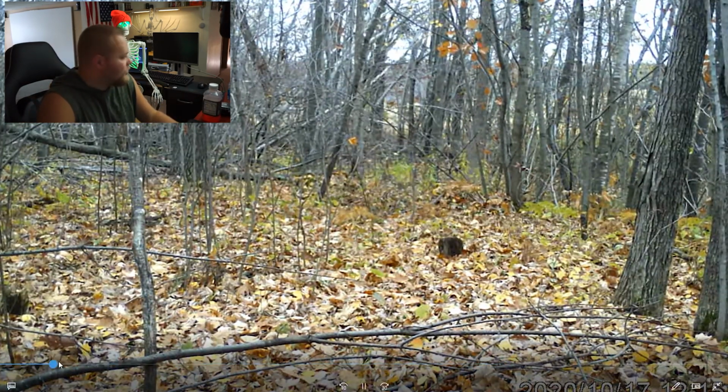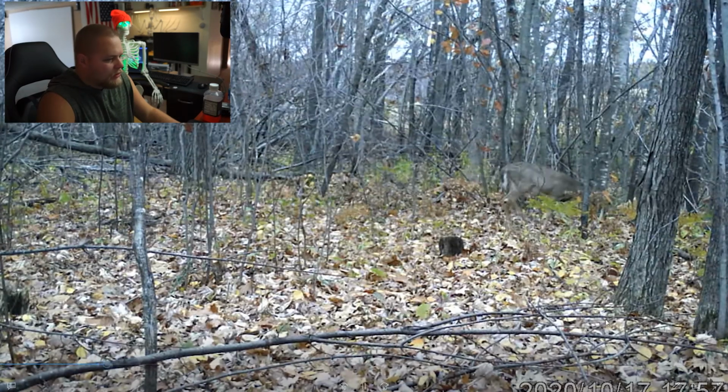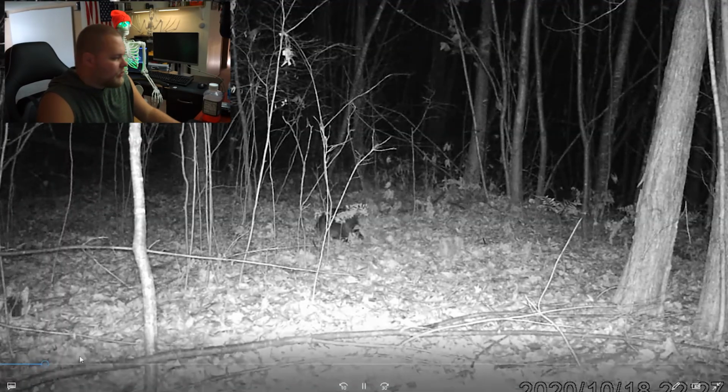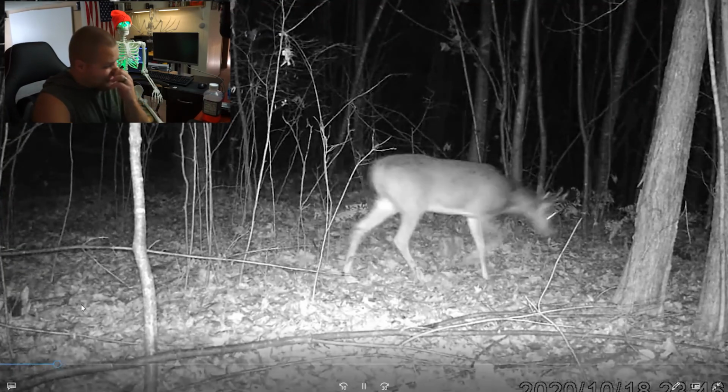Oh man, I'm still sick. I'm just gonna be sick forever, I think. There's nothing in that one. Little doe in this one. Keep moving. We got Rocket running through the woods there. Then we got this little guy.